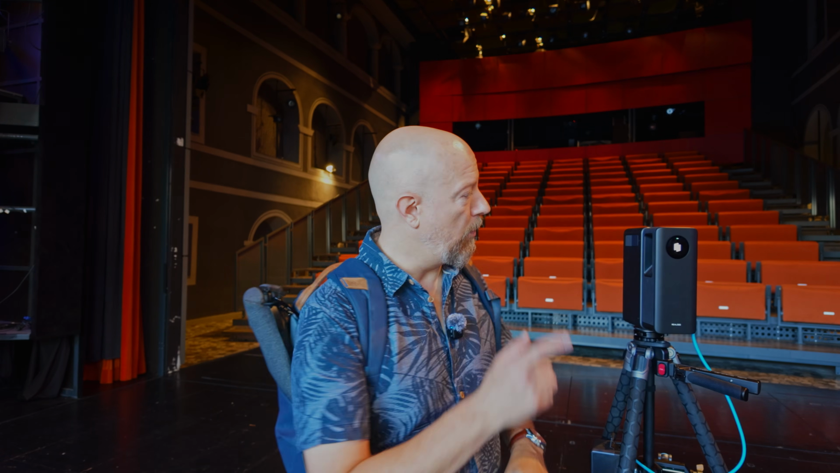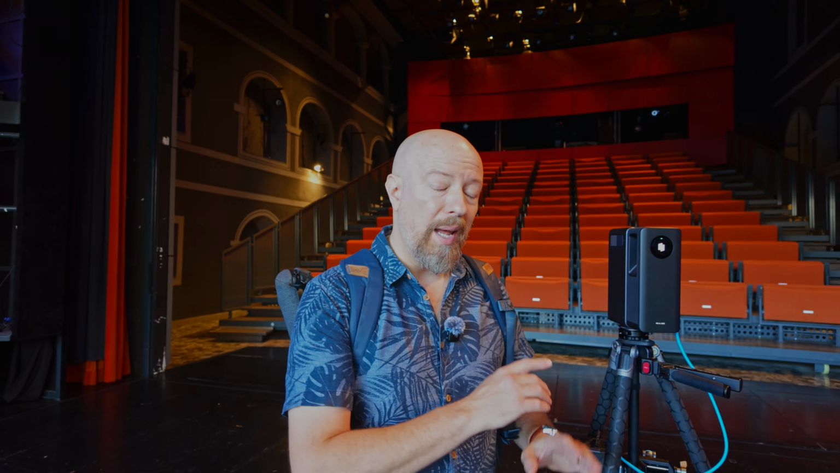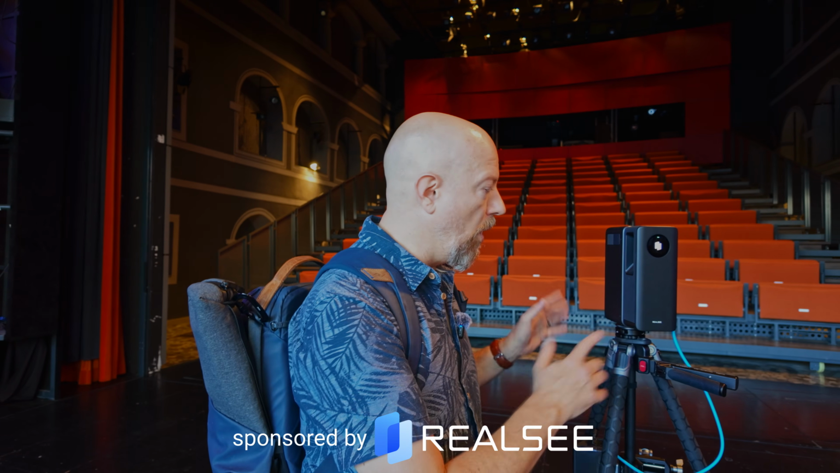There is a workshop, there's a museum, there's offices, there's actually apartments for people to stay in, and we are scanning the entire thing with the Realsee Galois P4. And this is going to be amazing. So I'm going to just shoot a bunch of B-roll as I walk around scanning.